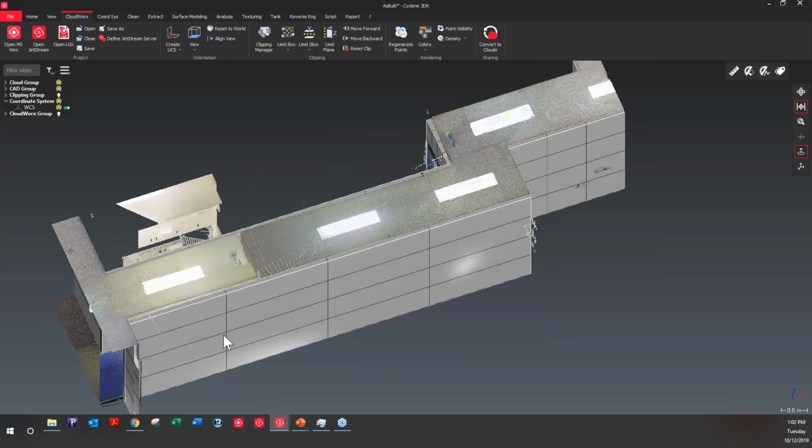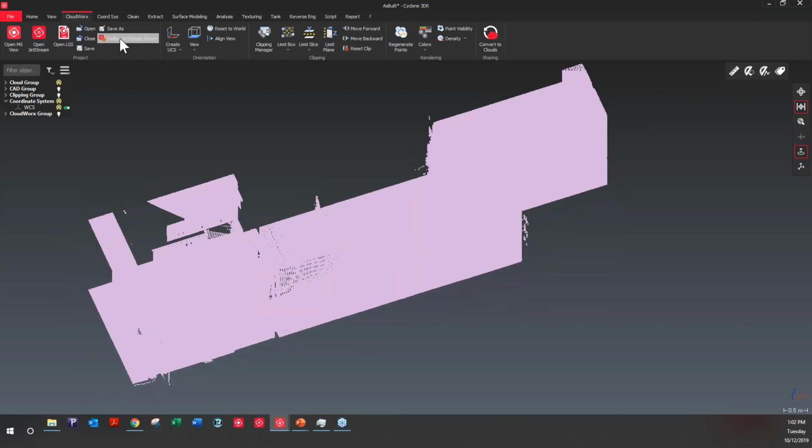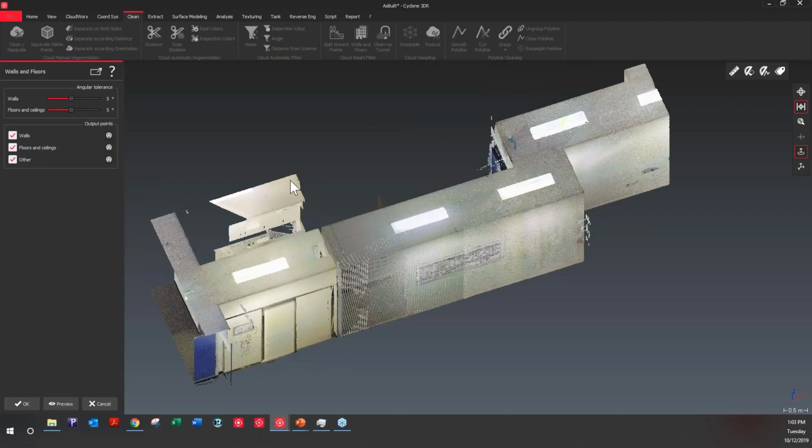Because we're interested only in the walls themselves, what we'll do is that I'll hide the Revit model, and here I'll show you one of the filters that is interesting as well. In the clean menu, we can here do walls and floors separation. So I'll just hit preview. So it's not brand new in this version.